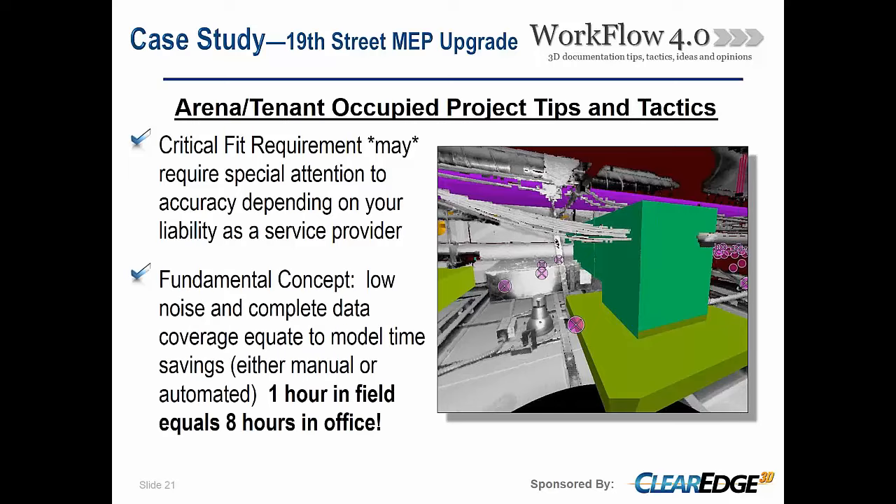And the reason being is that an hour in the field is going to save you 8 hours back in the office. It's kind of a mantra around here, and we've seen it in action all the time. If we do a little bit more in the field, you're going to save a lot of time in the back end and guesswork and sleepless nights trying to put it together. So what we see is low noise, complete data. It's faster to model, faster to register, and pays for itself on the backside.